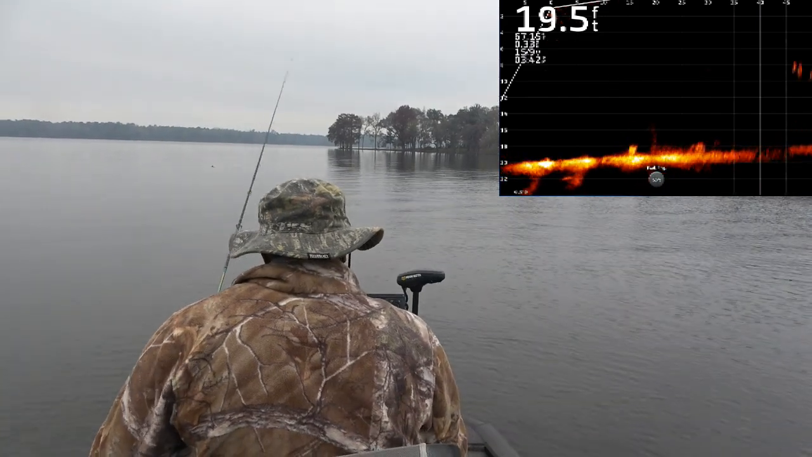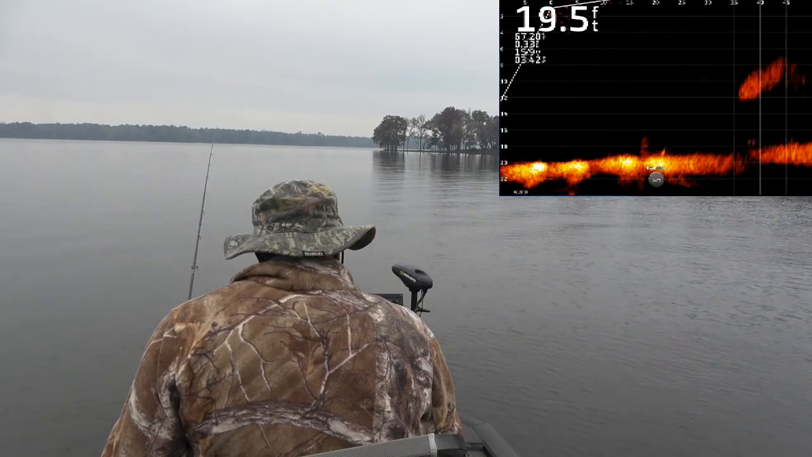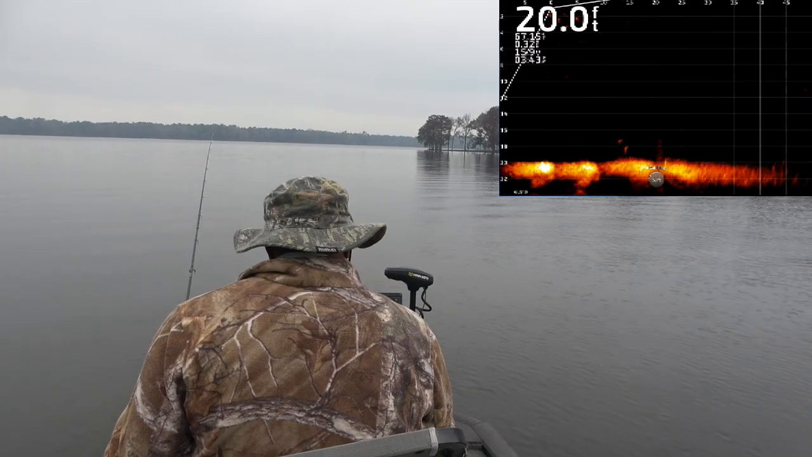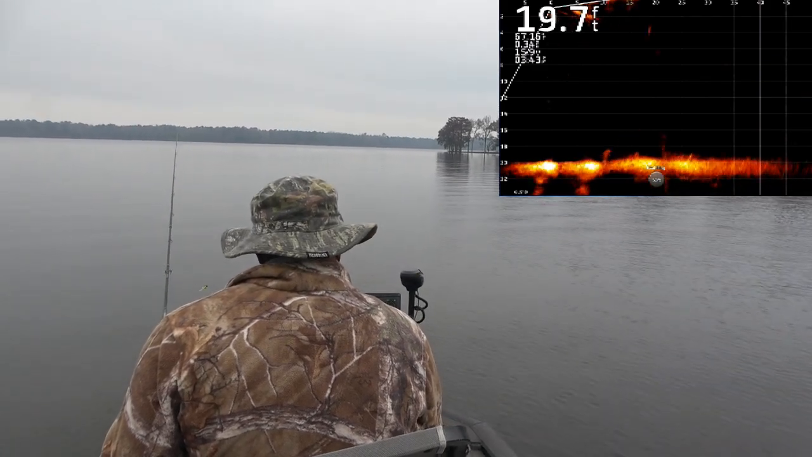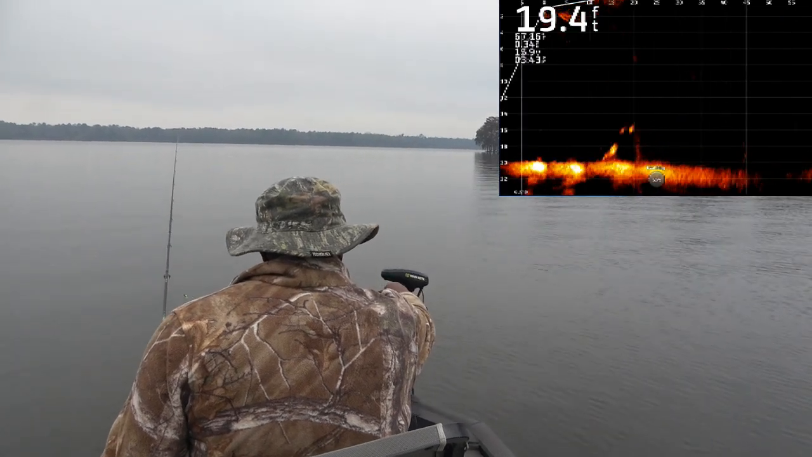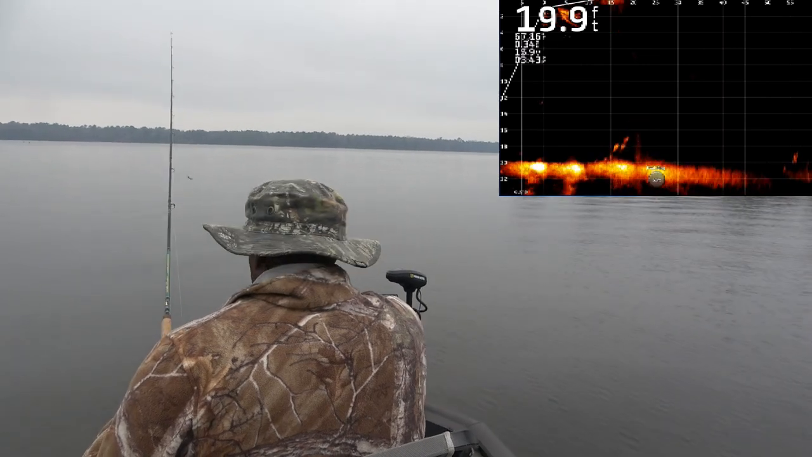Where did he go? There's a few. It went down to the bottom when I hung that other one.